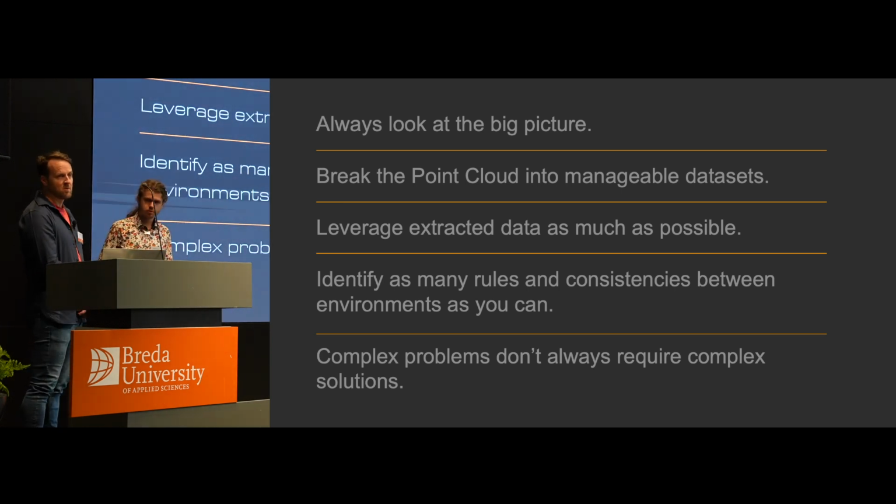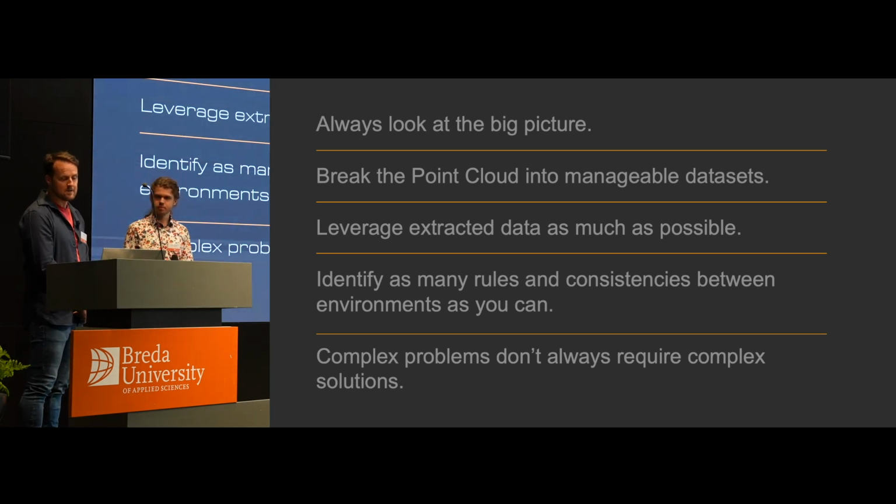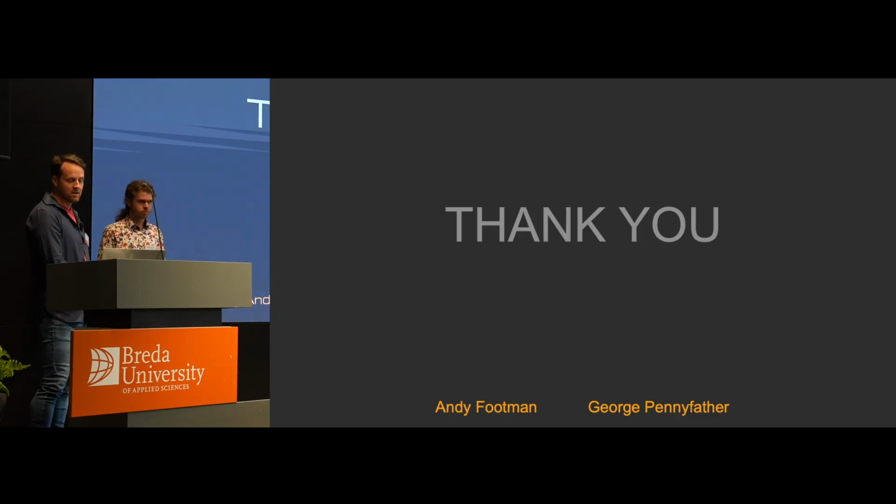Last one, pretty obvious, as it says, complex problems don't always require complex solutions. Some of the problems we face, due to the noise of the data set that we're working with, are really quite complex. But if you can break that down into individual little chunks, understand the problem and get it into simple terms, you can then solve those problems quite easily, put them all together, and you'll end up with a total solution, hopefully.